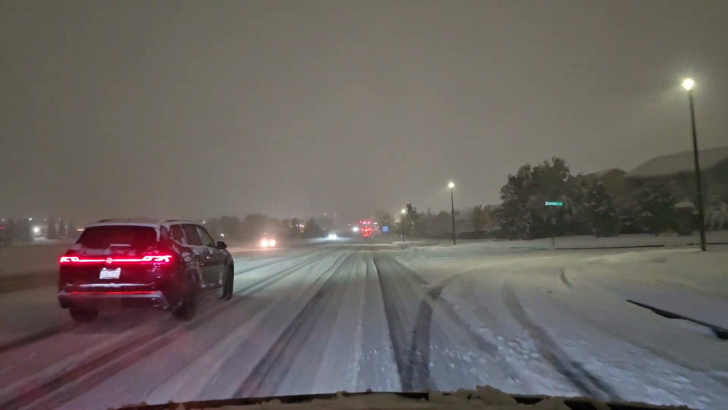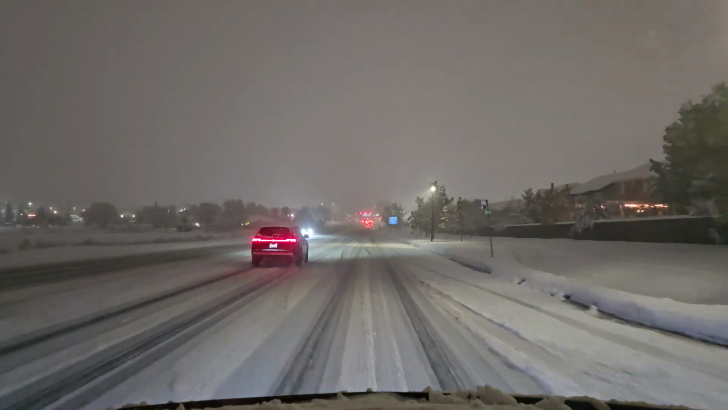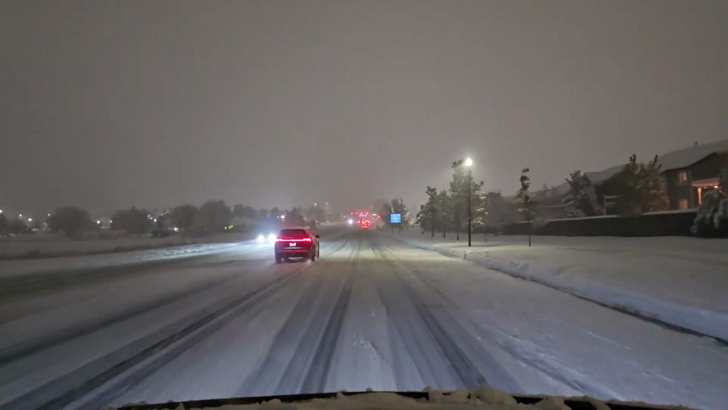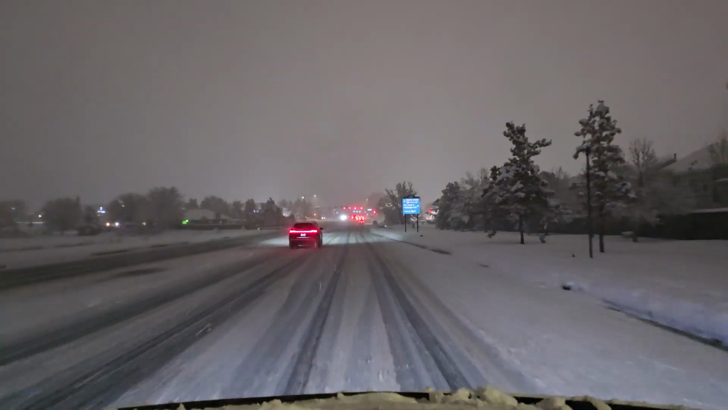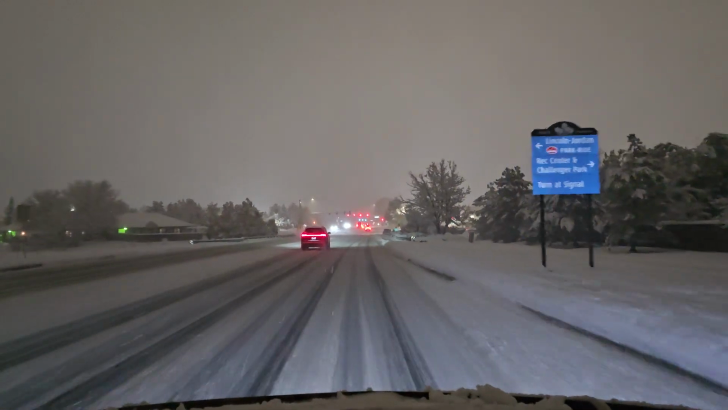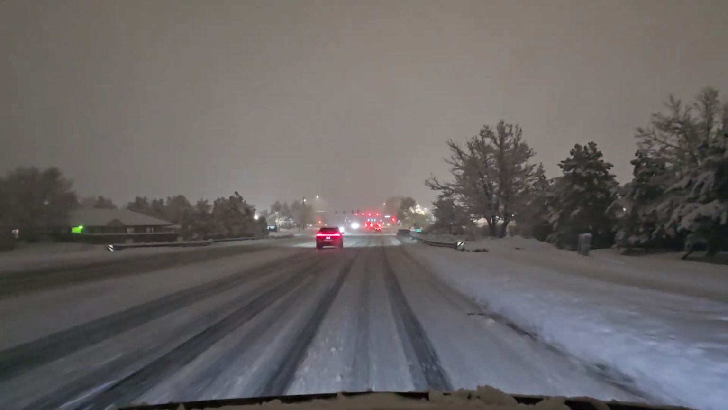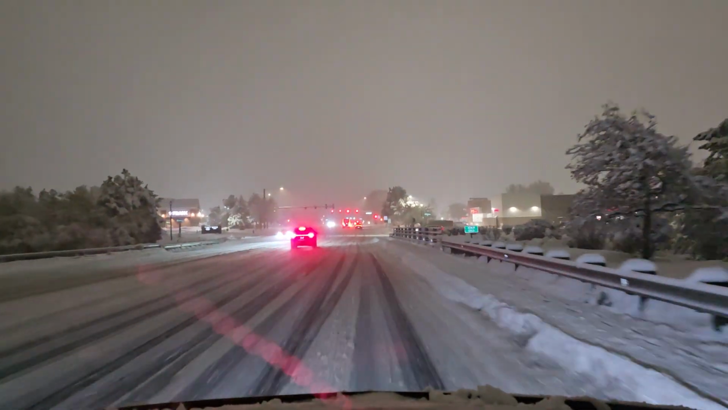There's the vehicle that was just behind me. It's a Volkswagen something. I don't know if it's all-wheel drive or four-wheel drive or anything, but obviously he's willing, or she's willing, to go a little faster than I am, which is fine, to each their own.